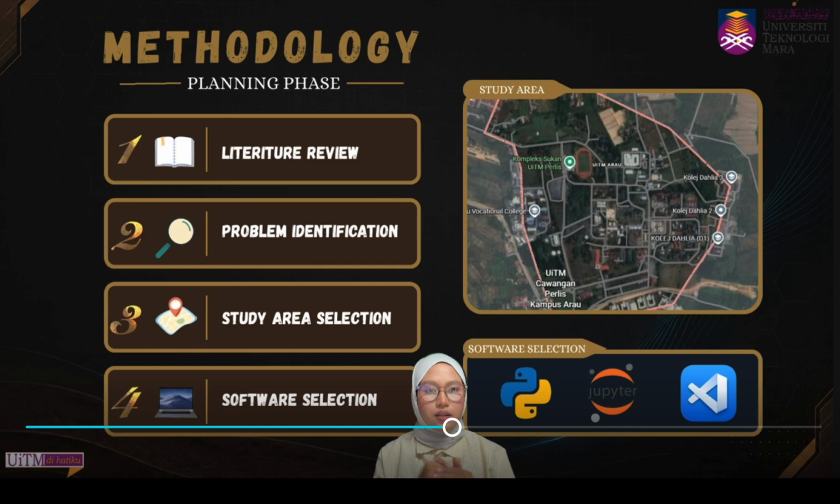And then finally, I selected the software required for this project, which is Python. I run the Python in Jupyter Notebook, and I also use Visual Studio Code for model development and implementation of deep learning in material detection.